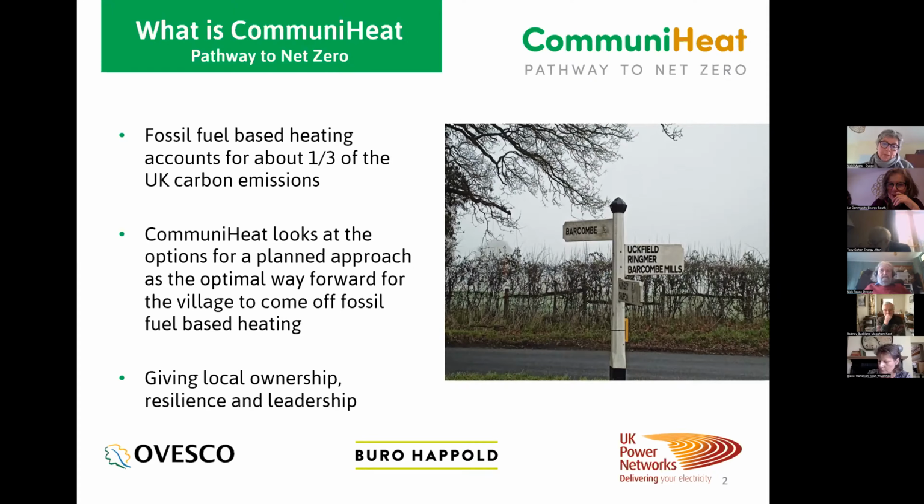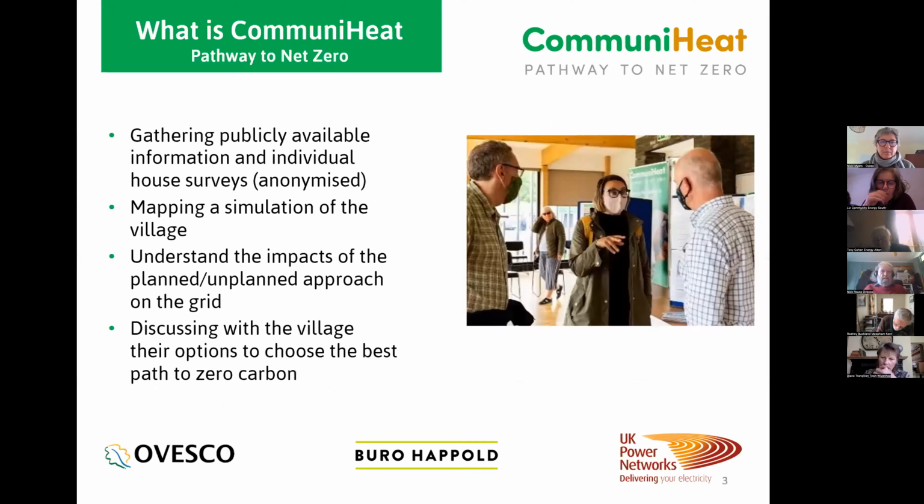We're working with UK Power Networks because they need to upgrade their grid for the coming future, and Buro Happold, who are an international engineering company who work in local area energy planning, and they've been the centre of the information processing. I'll say a bit more about that later.